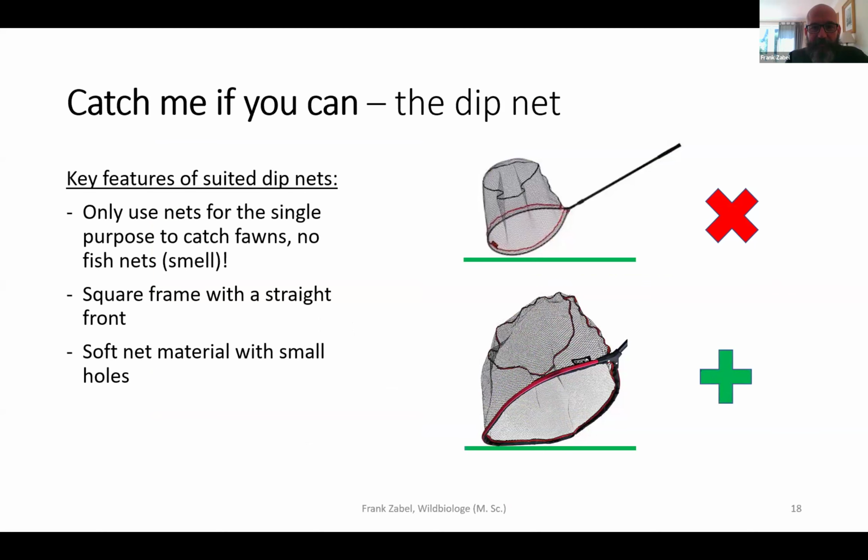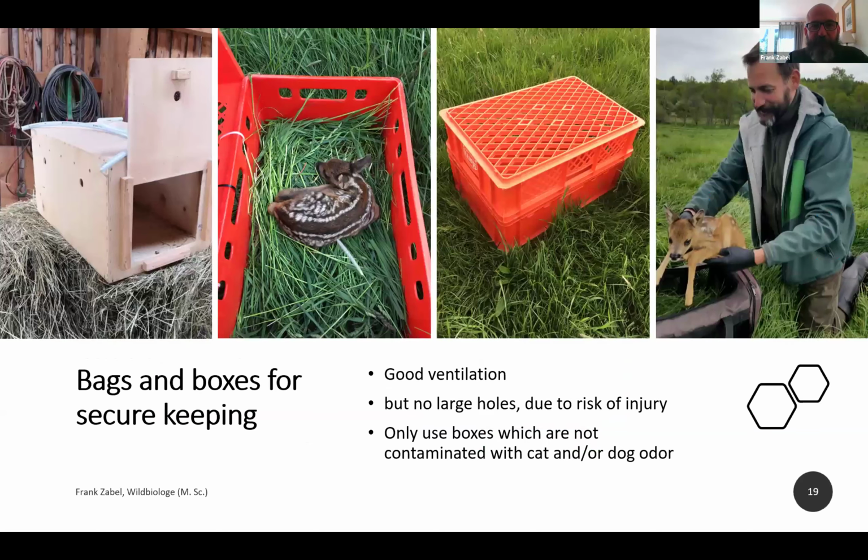That's what I skip now. It's the equipment. And these are the different forms where we can put them into safe custody. So this is the Rolls-Royce, so to speak, tailor-made with balsa wood, good ventilation, but of course hard to carry.